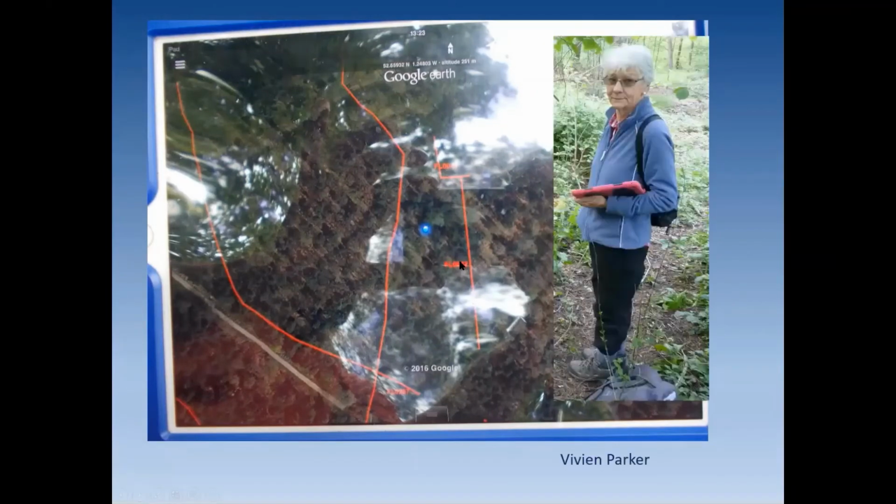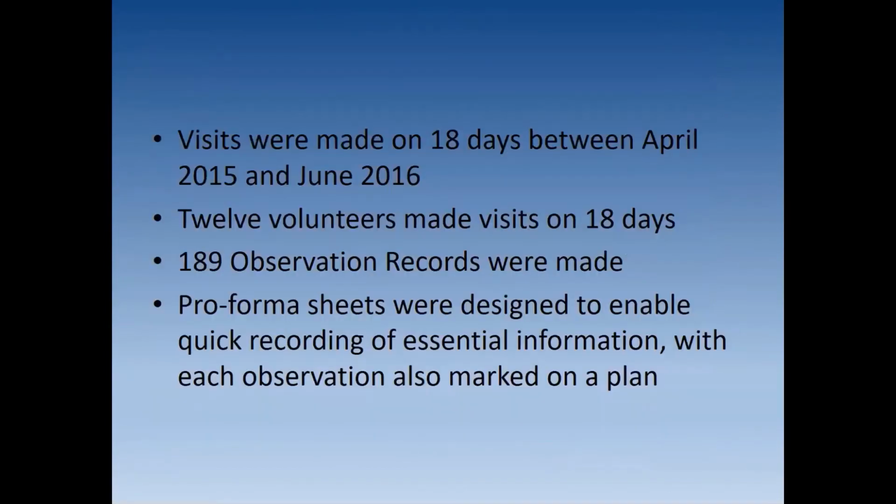So here's one of our volunteers, Vivian Parker, with one of the iPads. And we made visits on 18 days between April 2015 and June 2016. 12 volunteers made visits on 18 days, and 189 observations were made. We used proforma sheets designed to enable quick recording of essential information, with each observation also marked on a plan, on a paper plan.